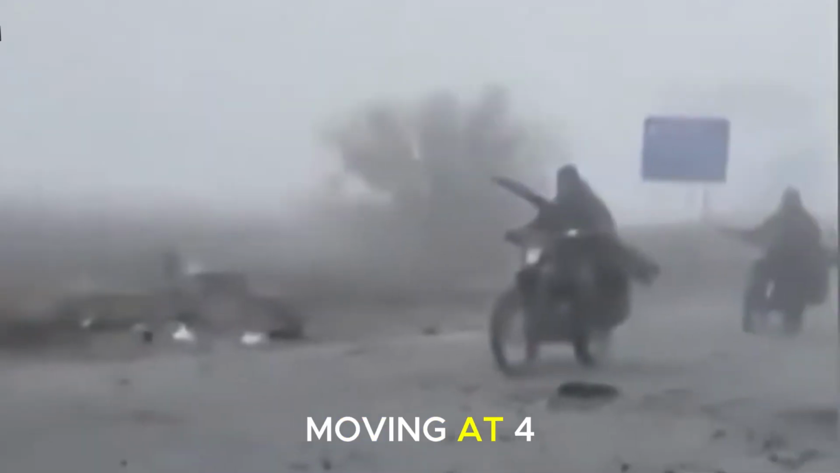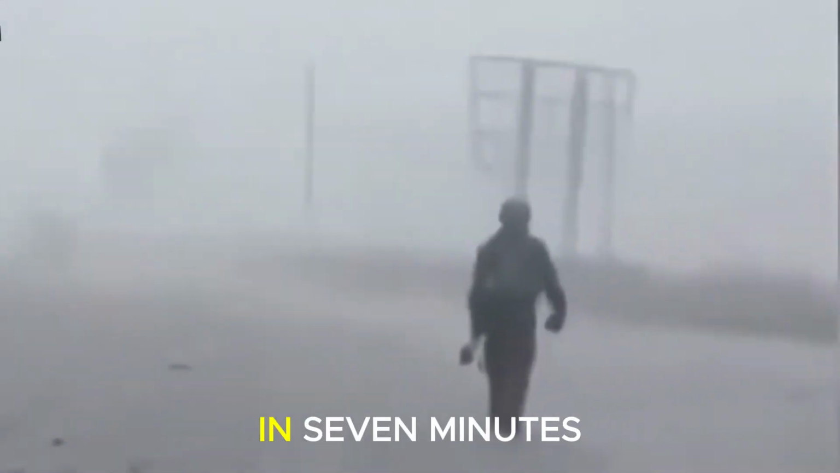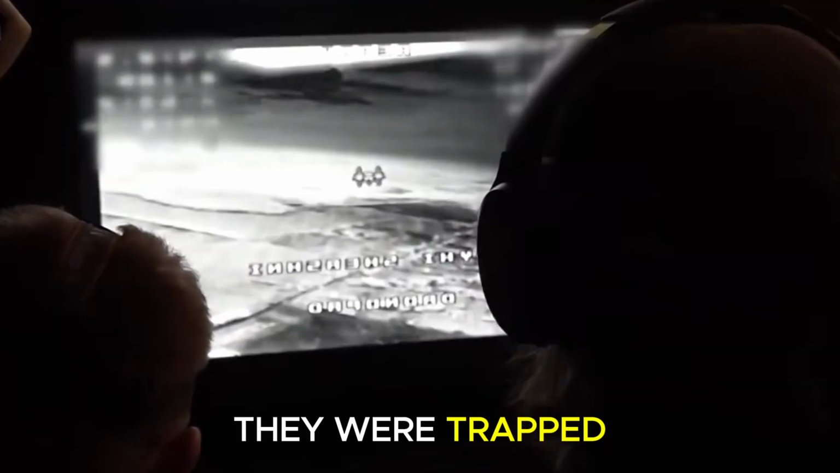The target was moving at 4 kilometers per hour. In 7 minutes, they'd cover barely 500 meters. They were trapped. It is simple tactical math, and on this battlefield, that is a death sentence.